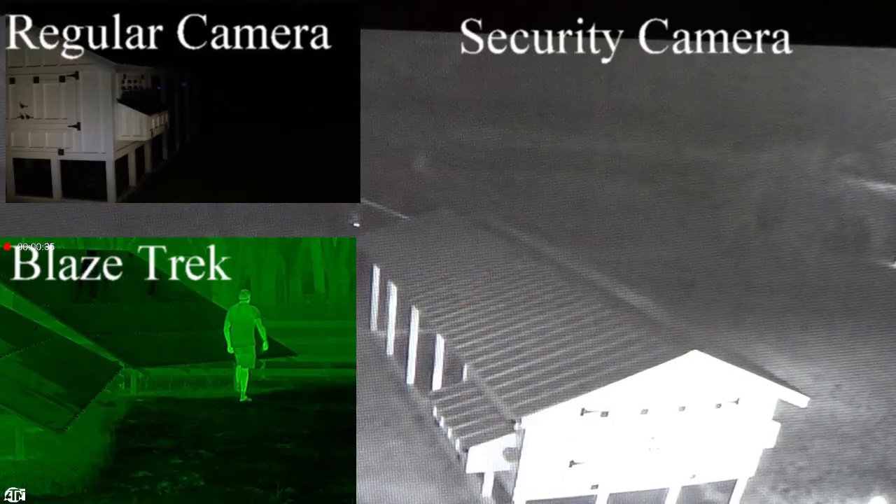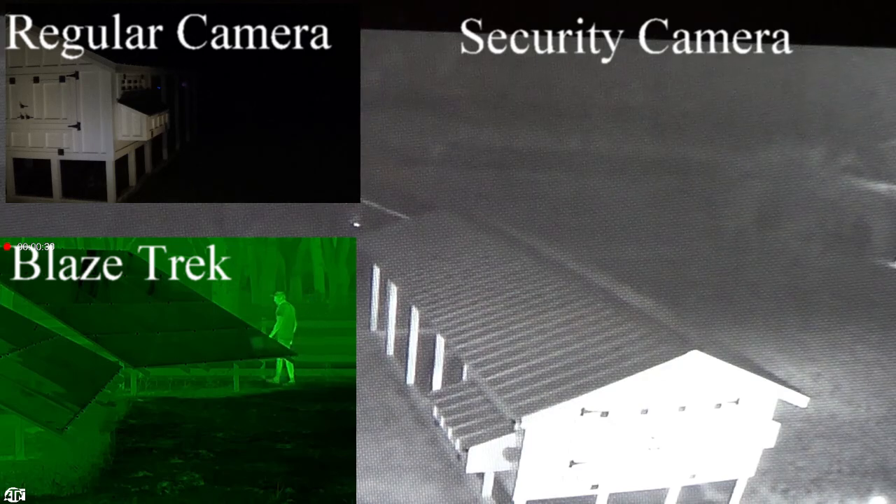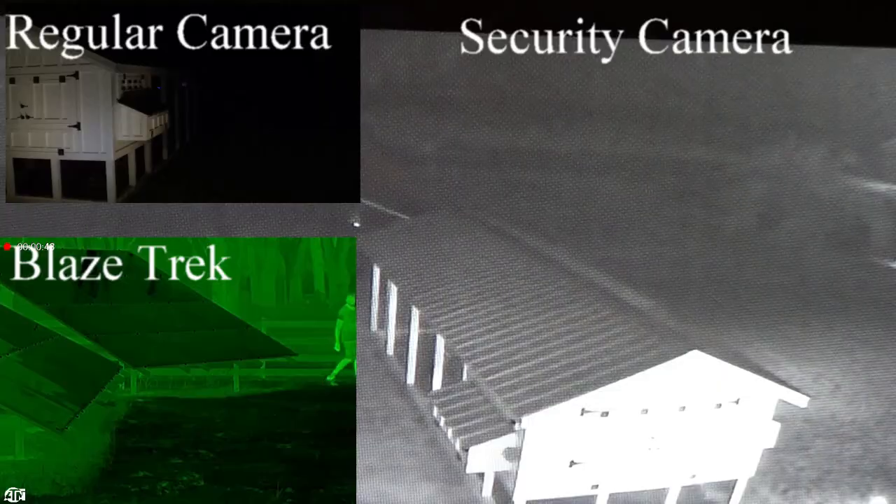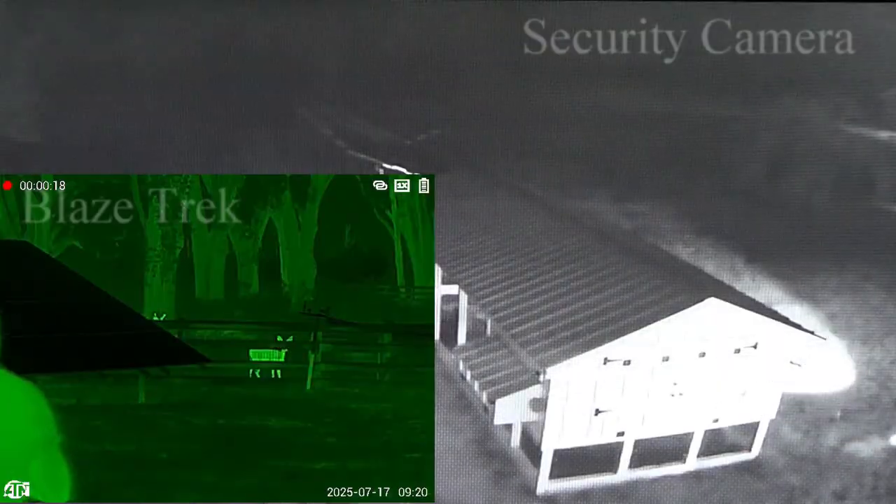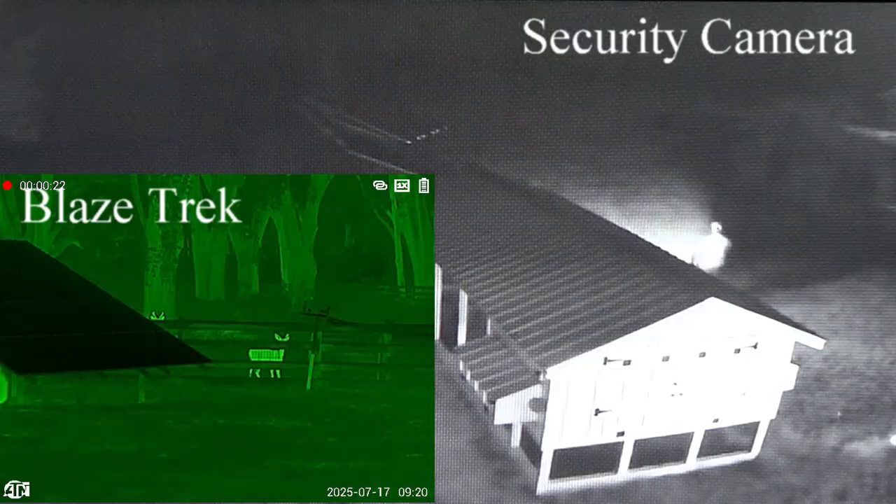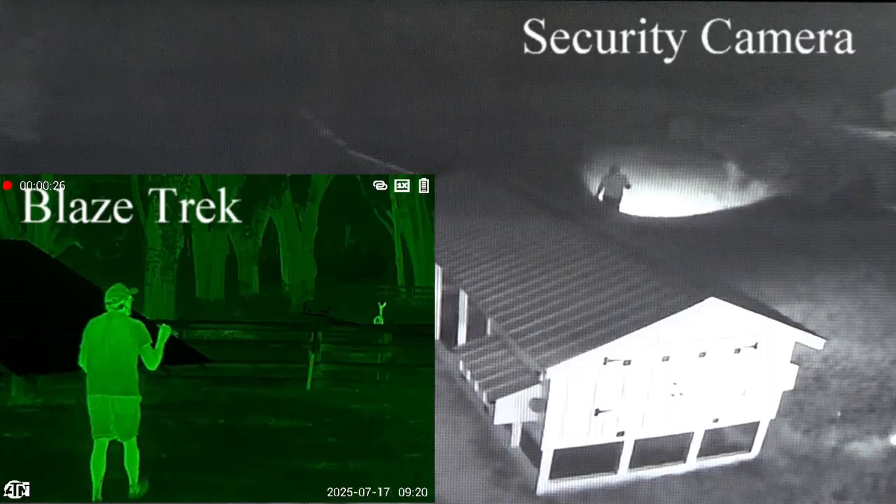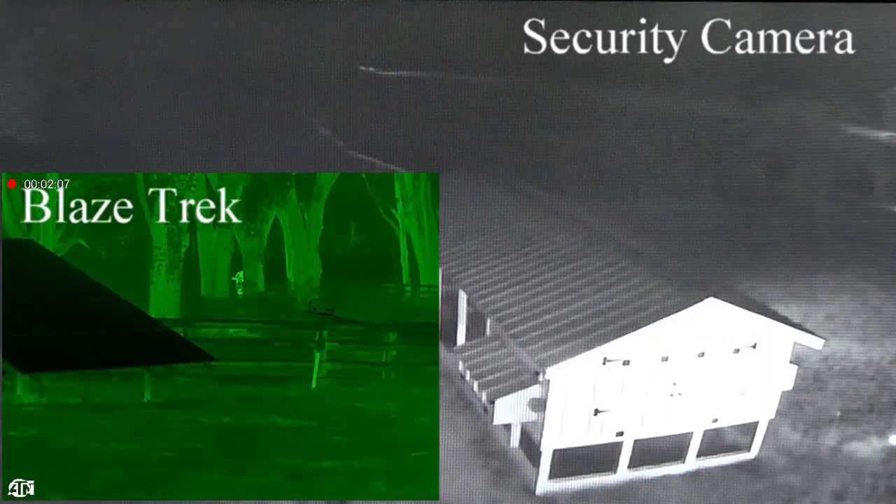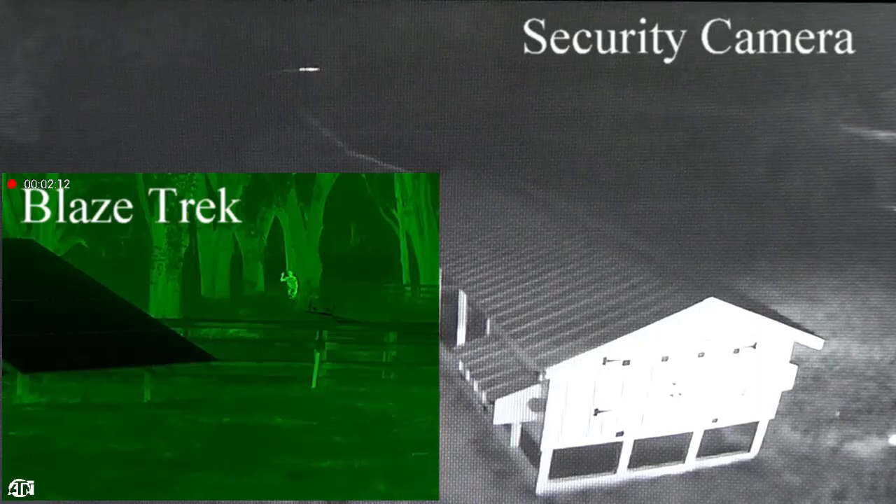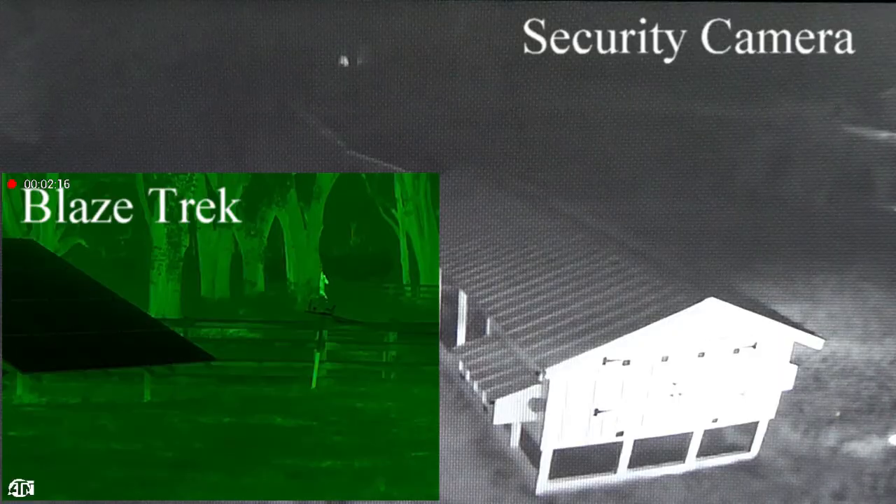You can still see a little blur there on the security camera going around the panel. But you know, with that BlazeTrek, the distance almost doesn't matter. It's clear way out. Here I'm just walking out. See some deer running away. Now I got the flashlight in my hand so you can see where I'm at. If I didn't have that flashlight, you would never see me back there. But that's probably 150 yards from the sensor.